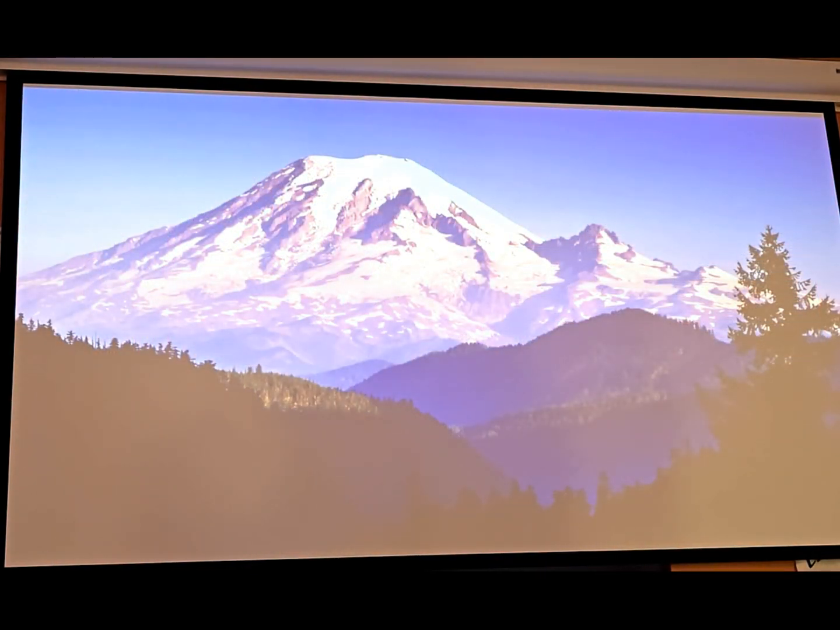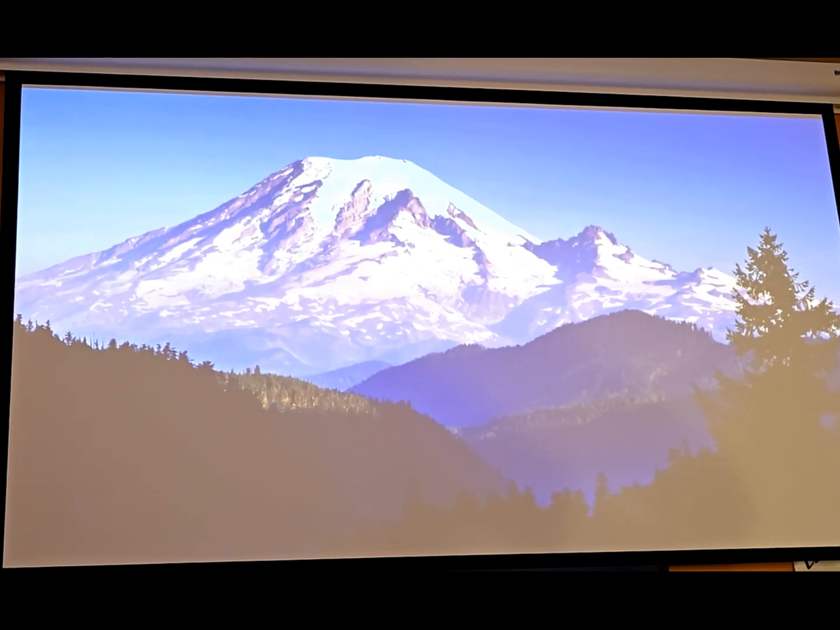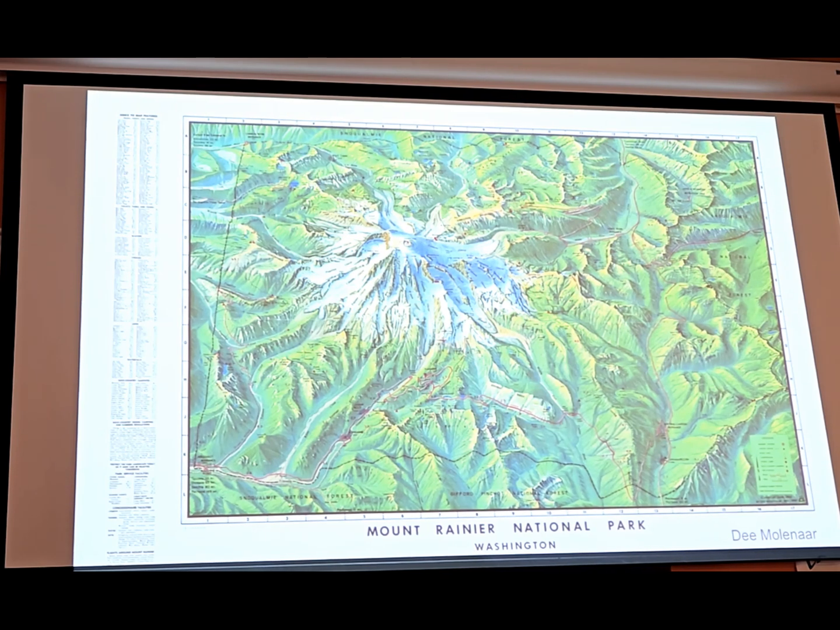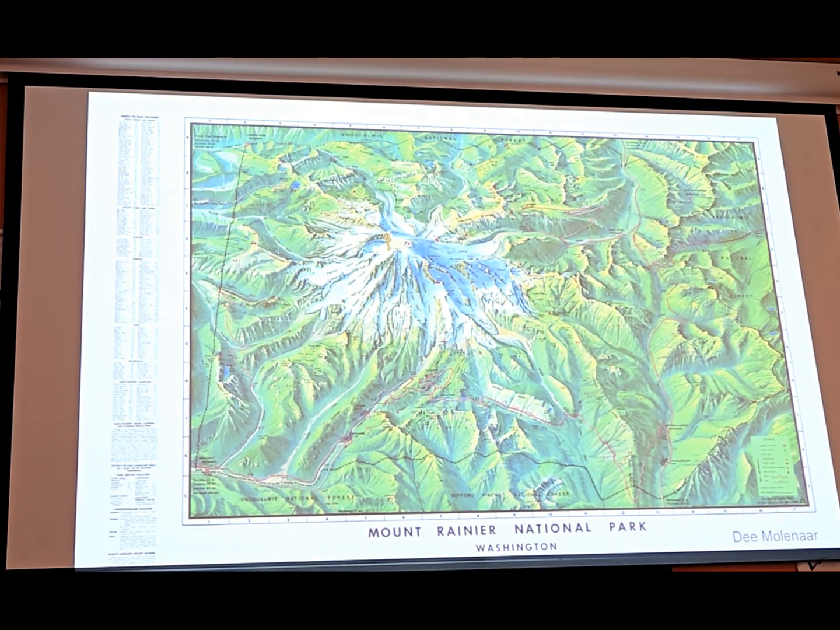Okay, so Alpine glaciation has also had a profound impact on the landscape of Washington. This is an early morning view of the glaciers on Mount Rainier, seen from White Pass. There's a lot of really great maps of Mount Rainier out there going back many years, showing the glaciers and everything.